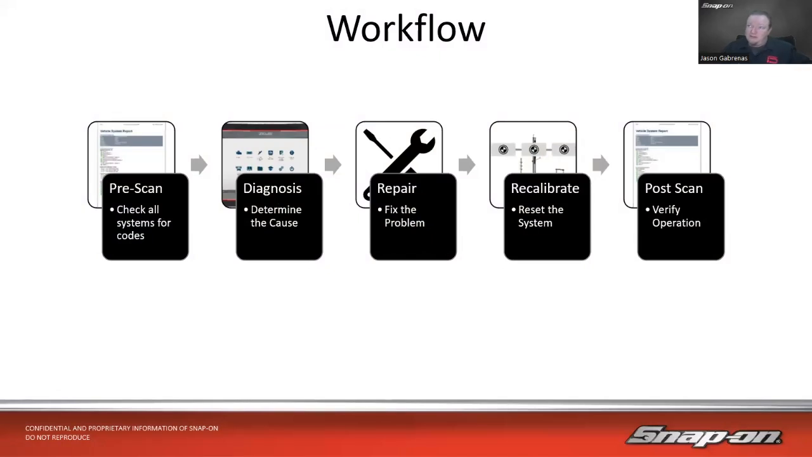So we always talk about having a good workflow when it comes to diagnosing vehicles, repairing vehicles, really anything we're doing in the shop. You want to have a good standardized workflow. When we talk about diagnostics, we talk about doing a pre-scan to check all the systems for codes, even the codes that don't set lights. And then we go through a diagnostic flow in order to determine the cause of what the problem actually is. Then we go to repair, actually fix the problem. And then, of course, if we do a repair, oftentimes now we need to do a recalibration or reset, something of that nature. So we'll do that. And then we do a post scan at the end to verify that the vehicle operates.